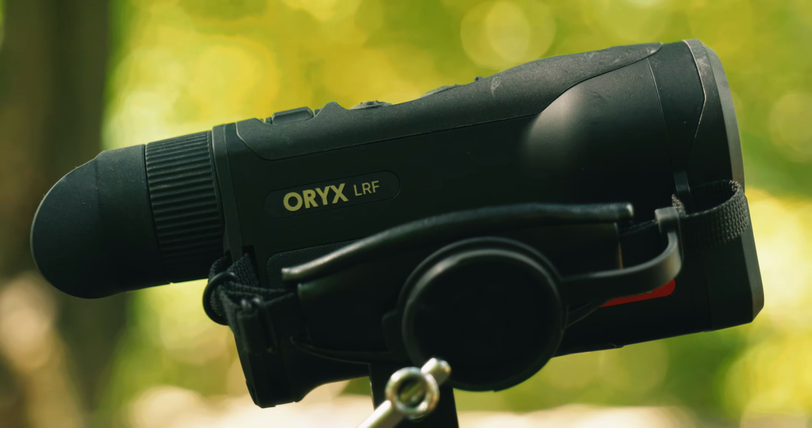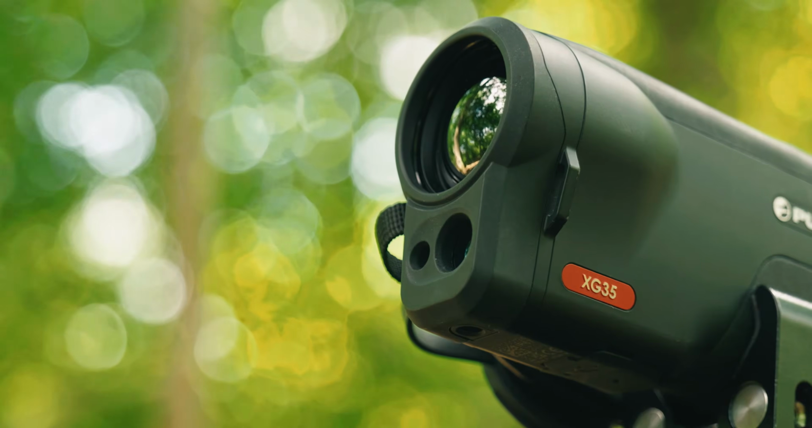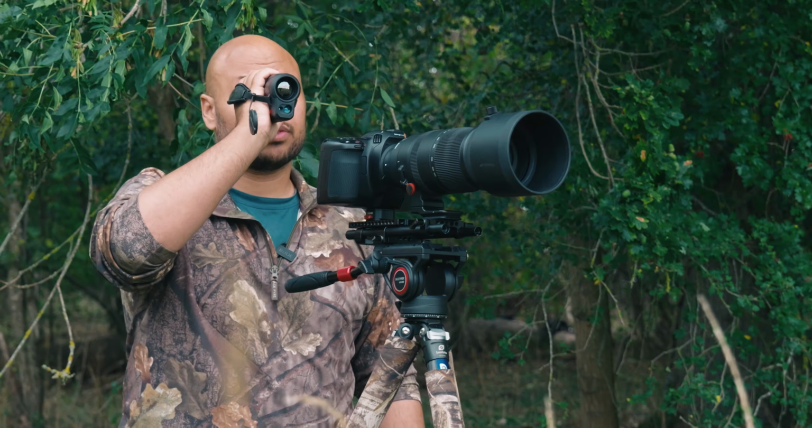This is the Pulsar Oryx LRF XG35, a thermal monocular with a built-in laser rangefinder designed for spotting wildlife in complete darkness, fog or dense woodland, and I've got it for a short time to put it through its paces.